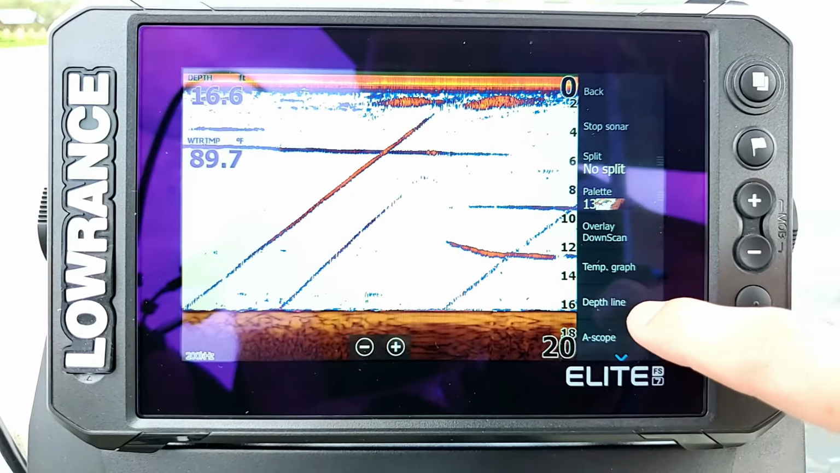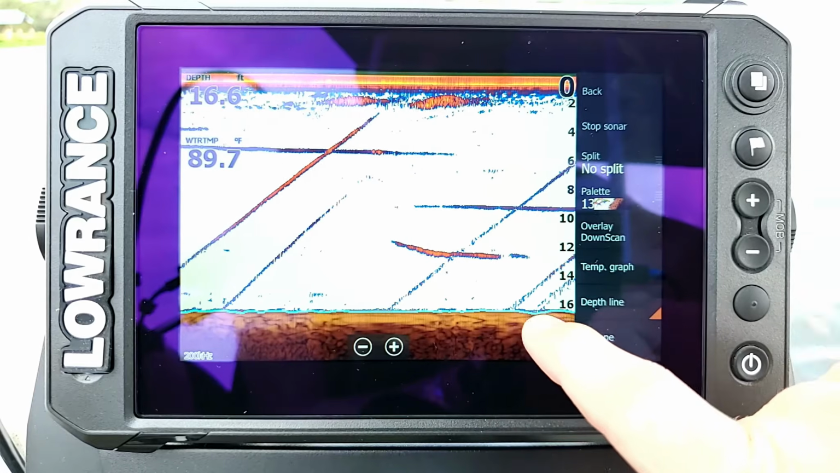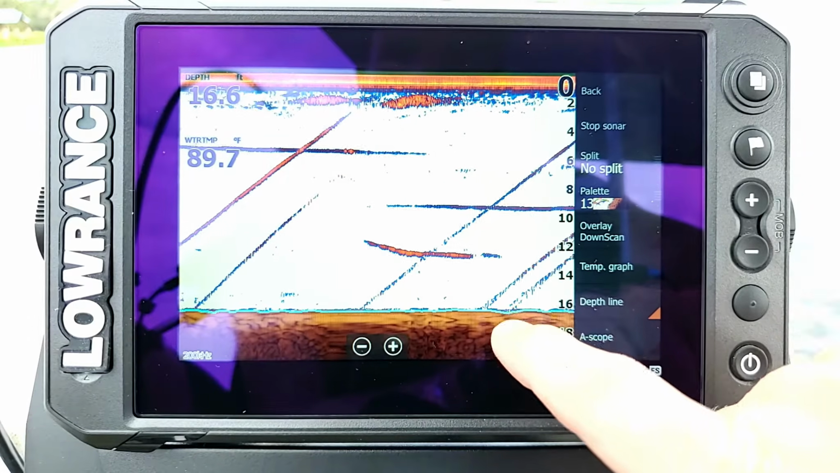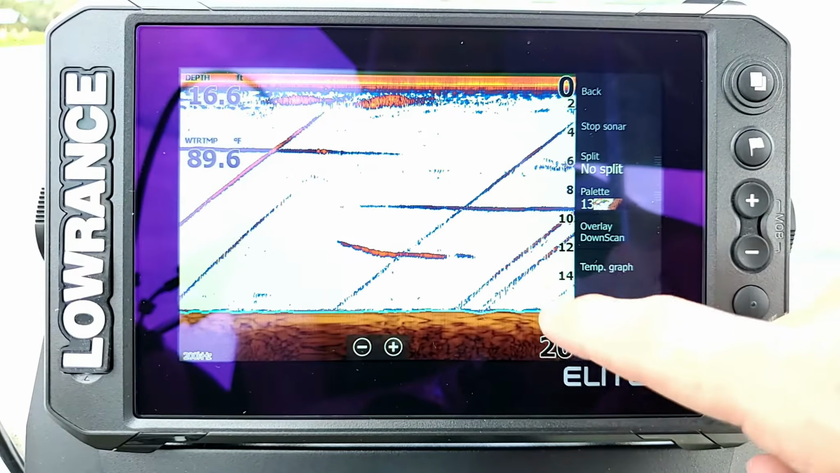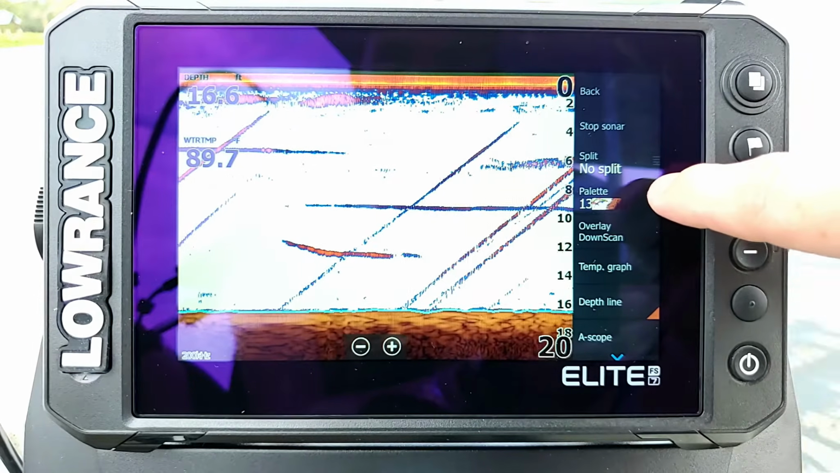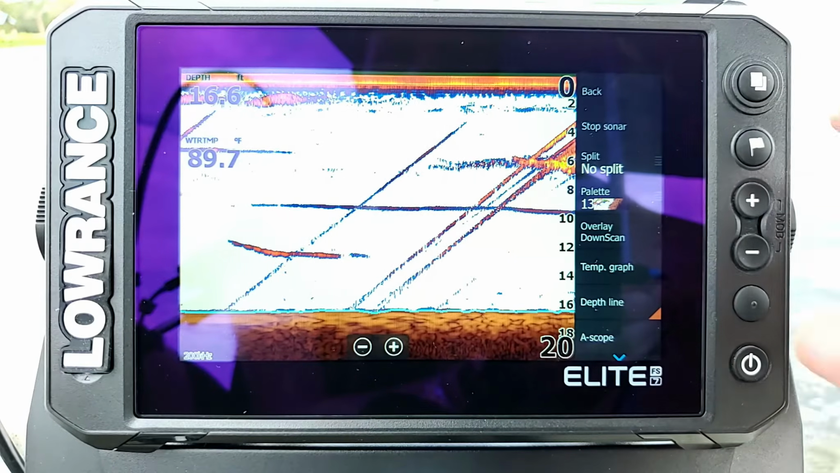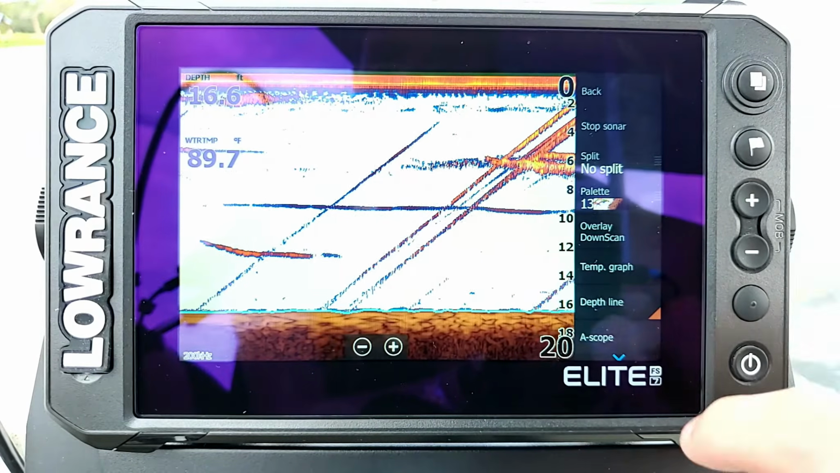The next one is the depth line. When we select it, it's just going to give us a little line down here at the bottom to help distinguish between what is the bottom and what is fish or structure. Now, like I showed you before, when we choose that bottom tracking on palette number 13, it already does that for us. So if you're running that palette, you really don't need the depth line turned on.